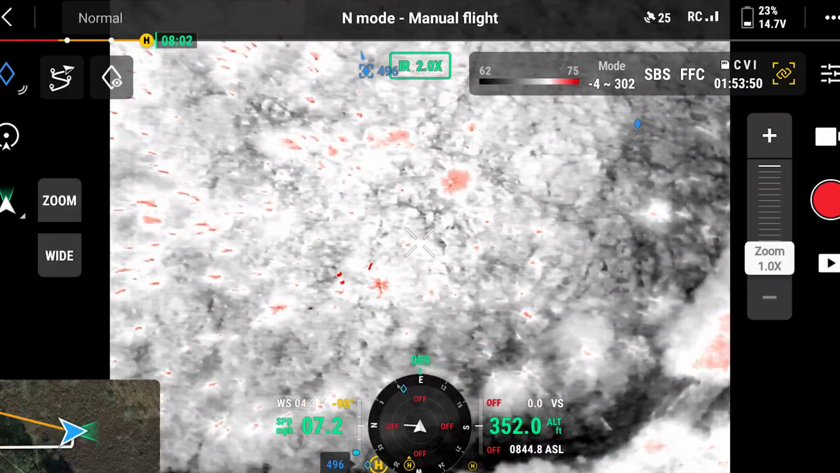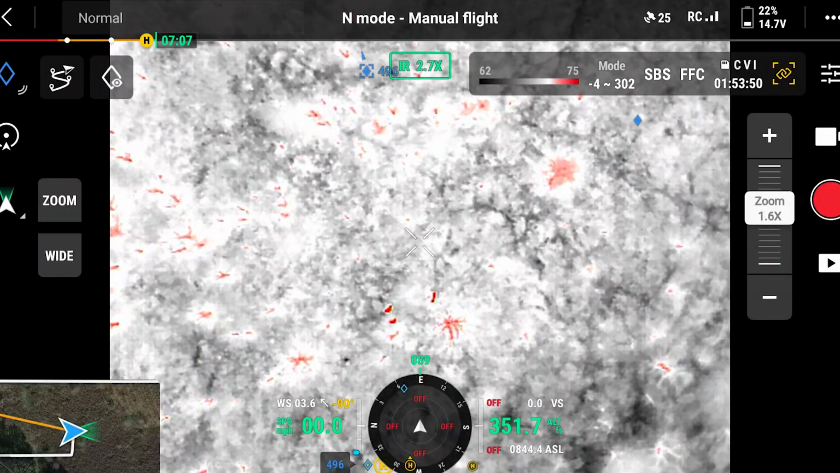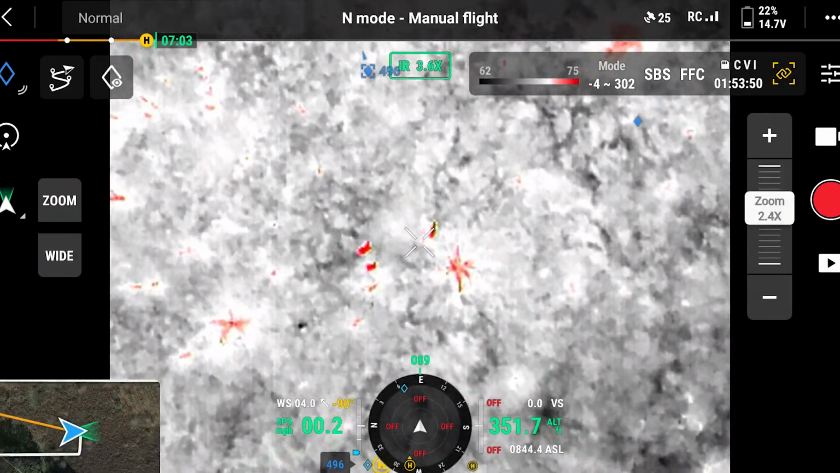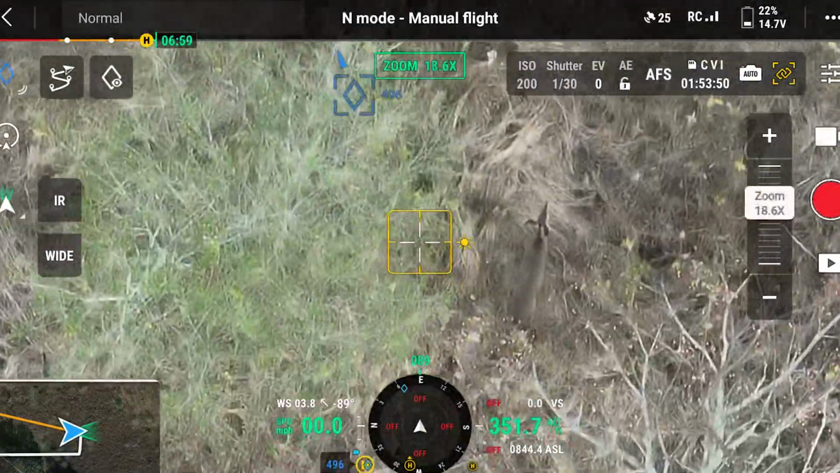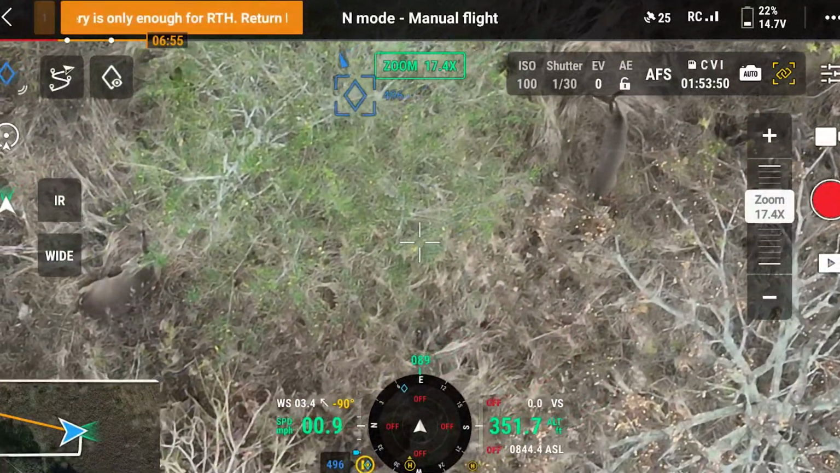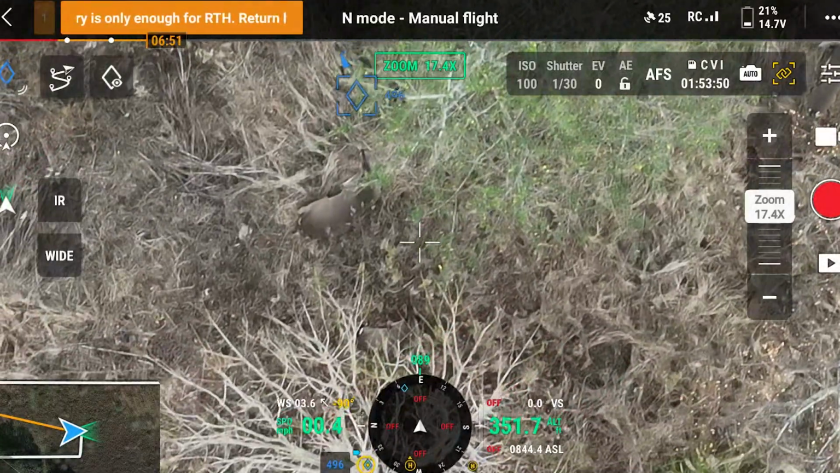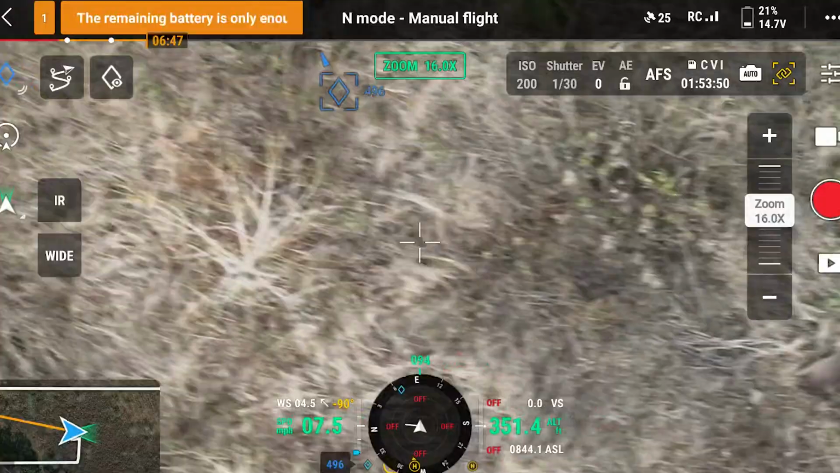We're gonna check them out, and I got a phone call there, so kind of went on silent. Let's see what we got here. Doe, bedded doe, and perhaps let me spin around here.